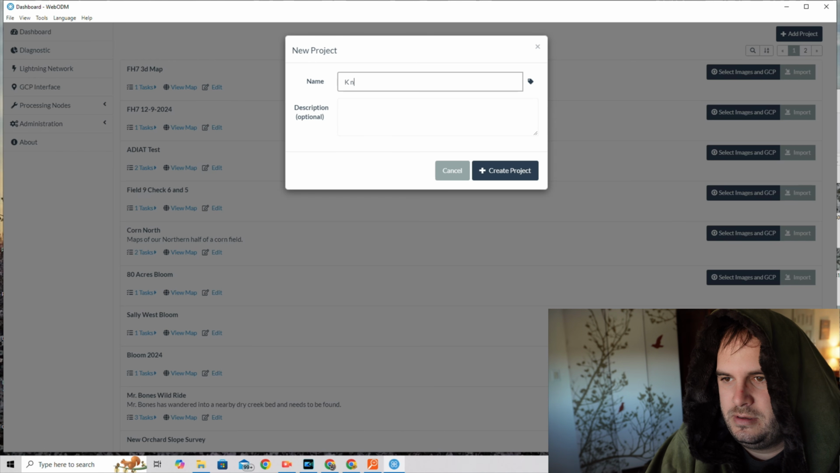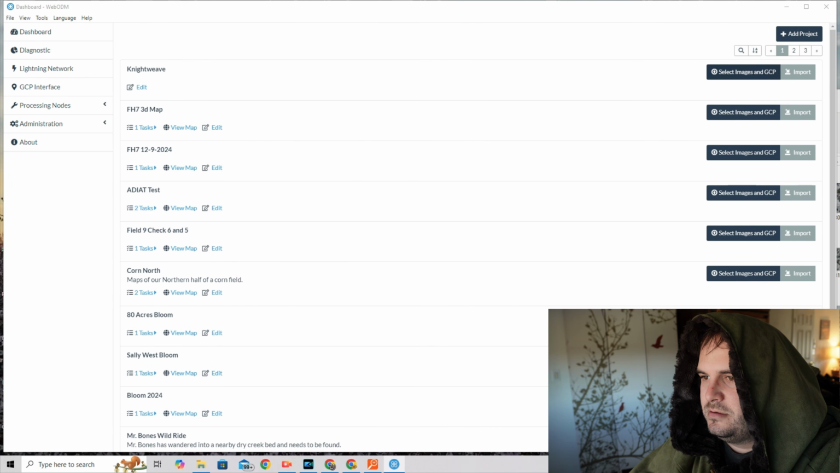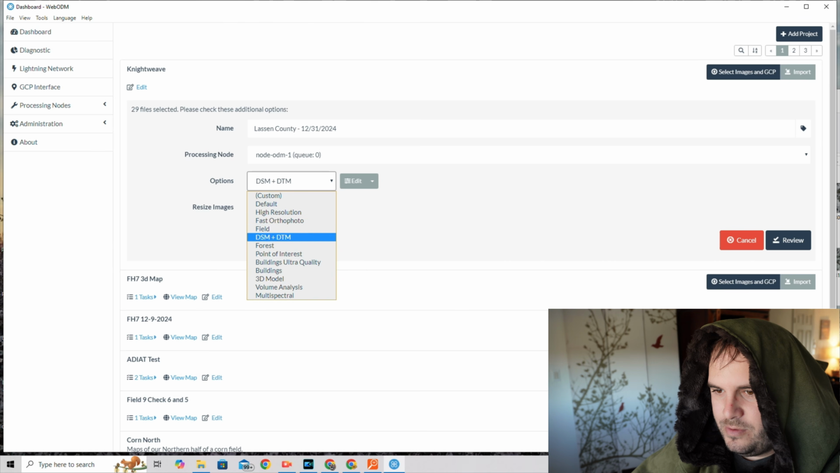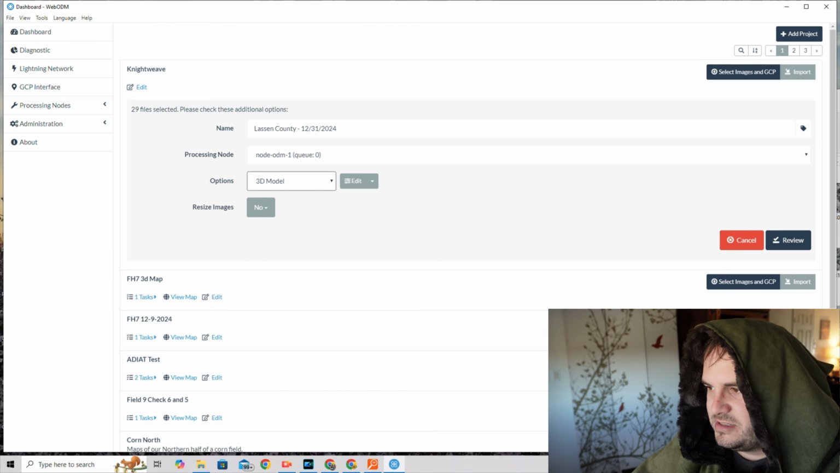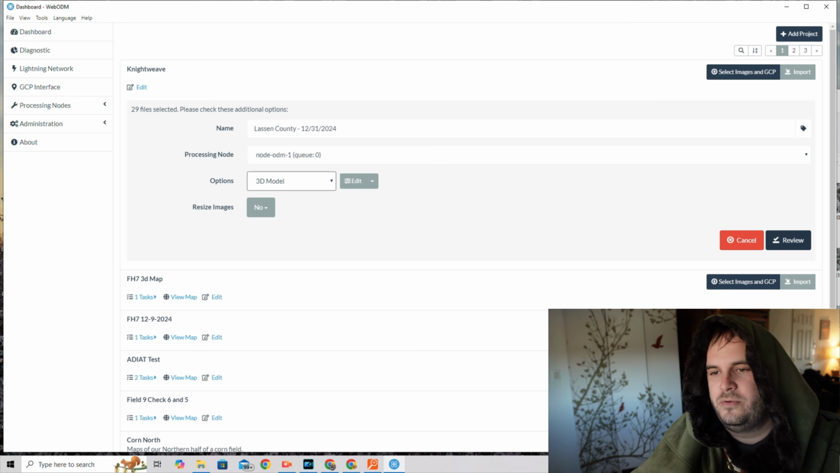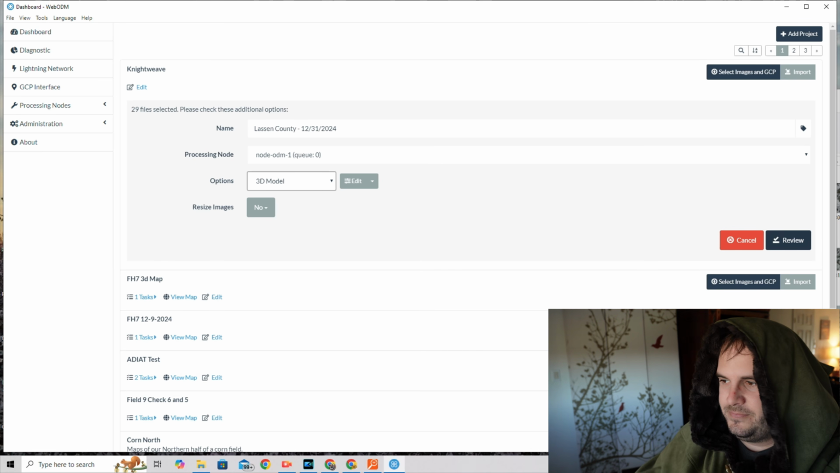Okay, so first things first, we're going to go ahead and start a new project on WebODM. Knightweave. Create project. Select our images. Alright, DSM, DTM, we don't want that. We want 3D model for this specifically. We're going to use this one for the 3D modeling, we're going to use Nova for the mapping, and we're going to use the ADIAT for all of the searching.